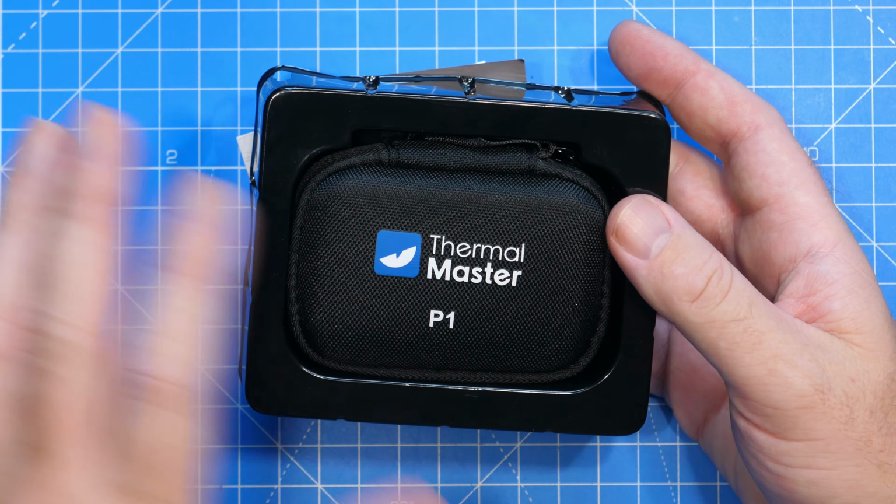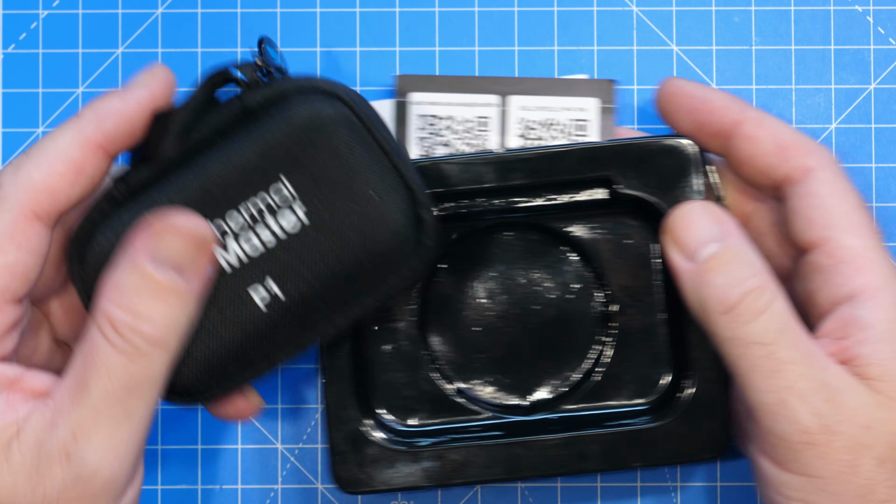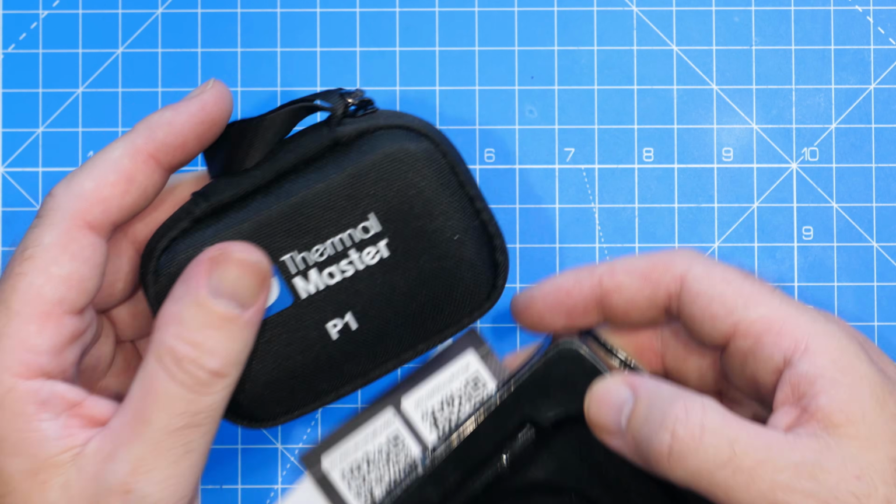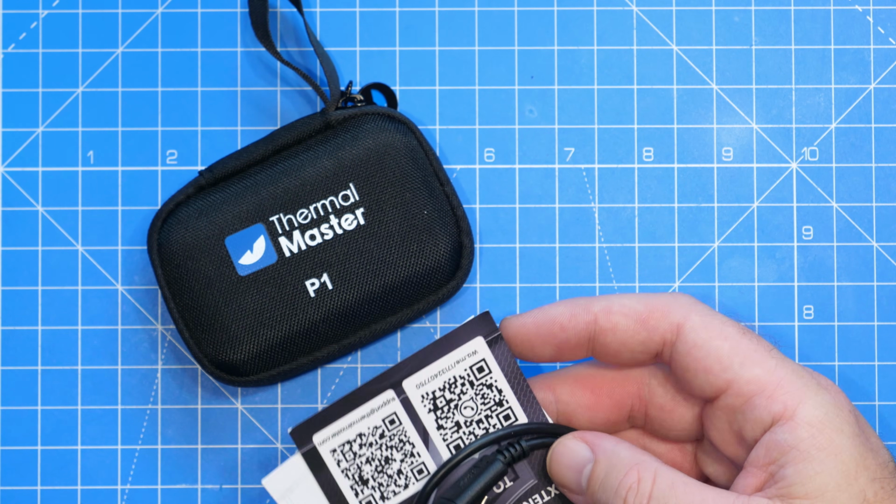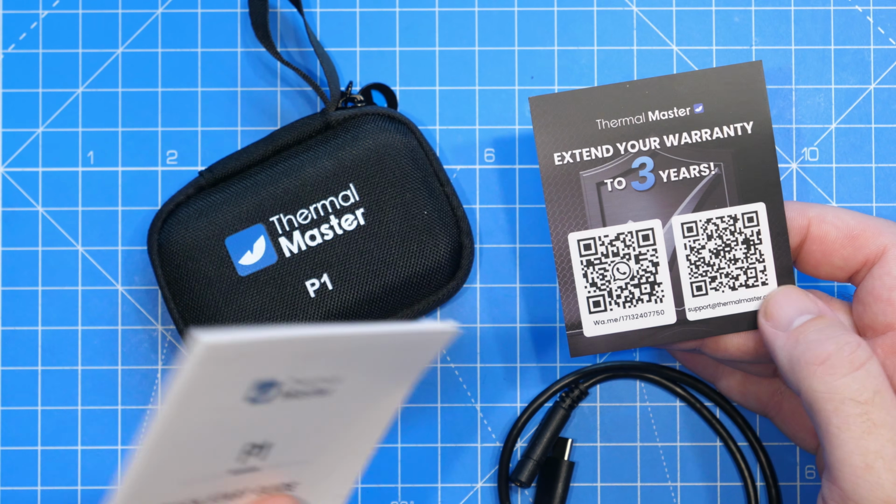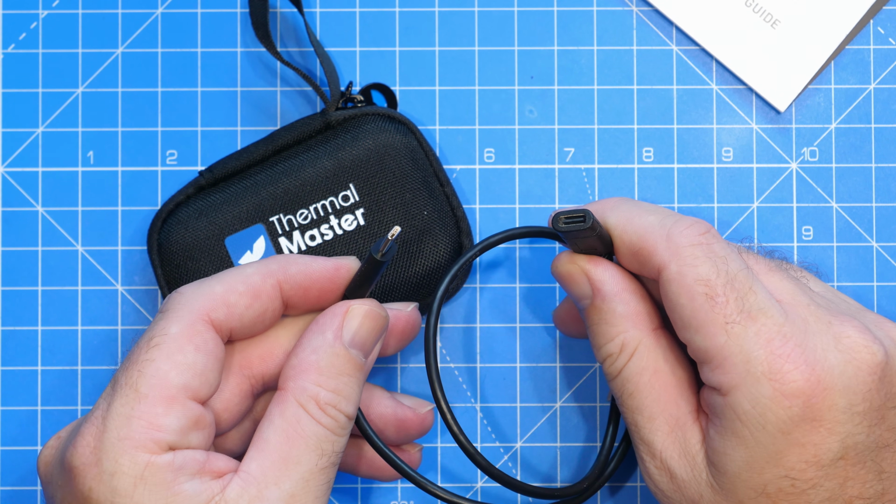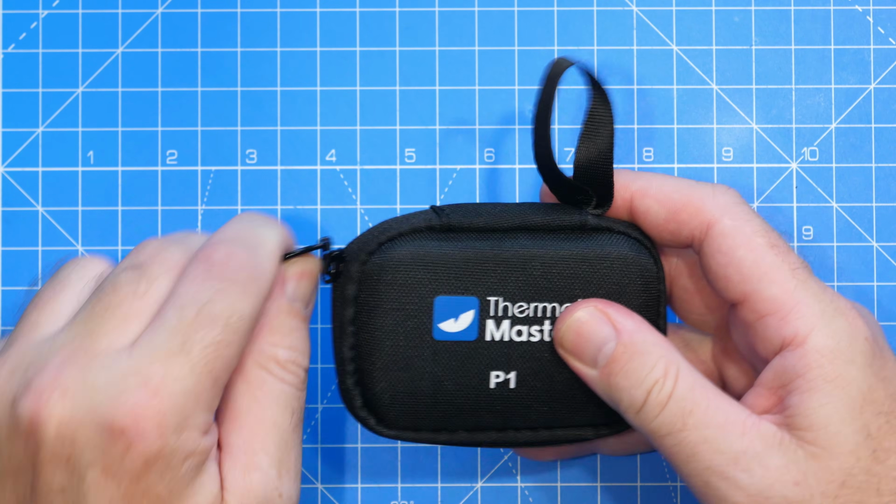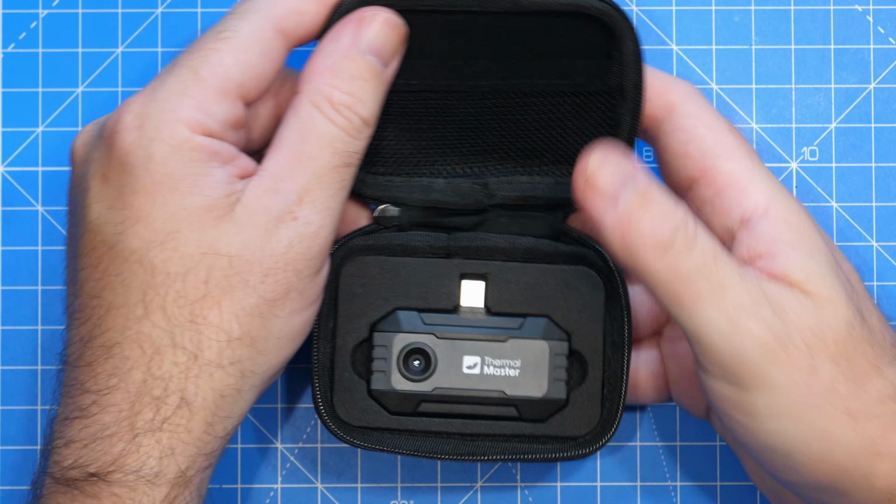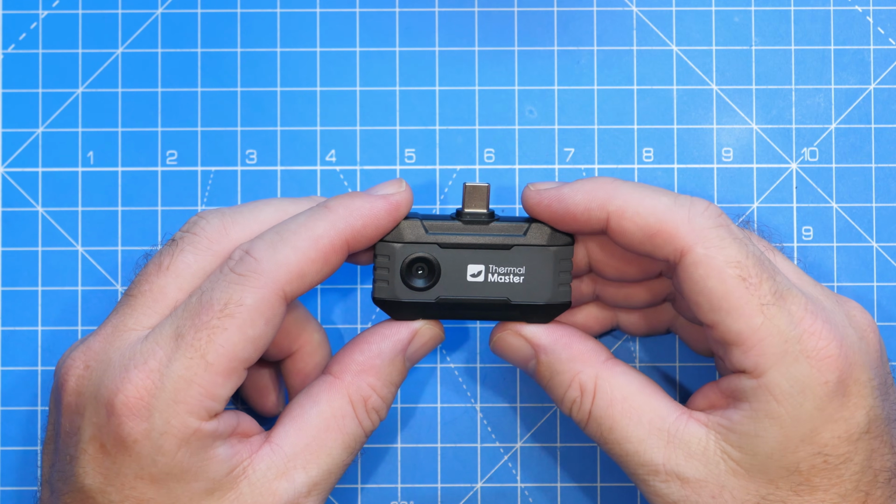Now, when you get the camera, it comes in this pretty straightforward plastic packaging. We have a cardboard outside box. You have the camera itself, which comes in this nice little case. Underneath, you will then find our little instruction book, quick start guide, your warranty, as well as a USB-C to USB-C extension cable. Opening the case, you will find the camera inside. It is a very similar shape and size to the other thermal cameras that we've seen from Thermalmaster before.